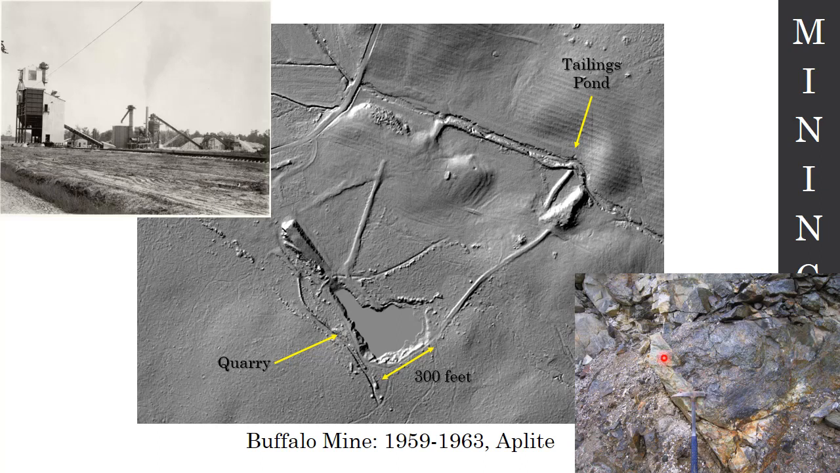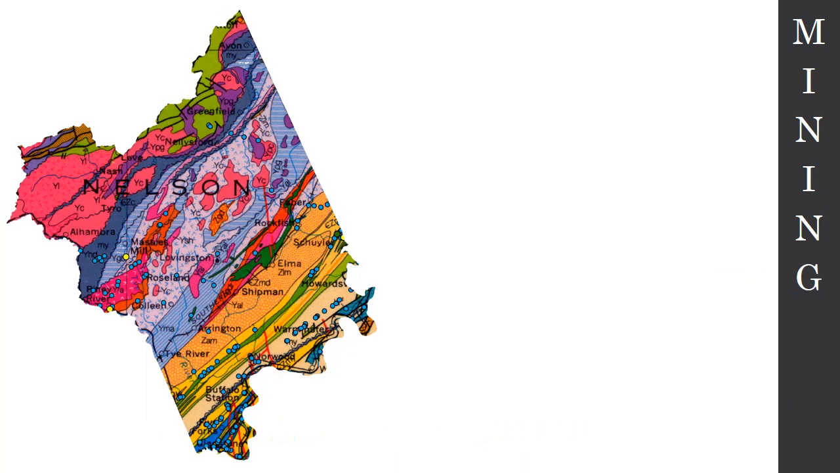So you can see this lighter colored thing right there, that is an aplite dike, and that's what they were mining. They also mined, again, as I said in here, for titanium and for rutile and some of the other minerals that were useful for that. So let's move off from Piney River and look at another mine site. So here we are back at our map. So let's go over to this area of the county, in the eastern part of the county.